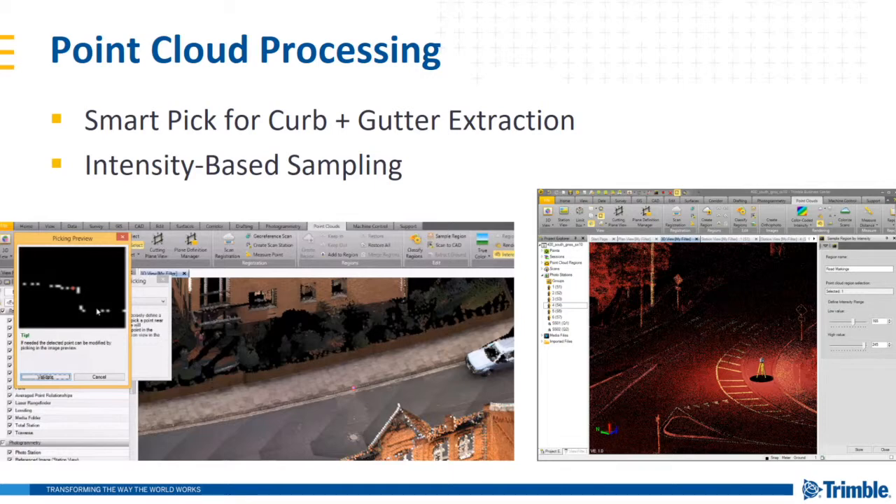This Smart Pick tool is included in the Edit Line String, Create Polygon, and Create Points commands, and has been enhanced as a picking tool to roughly pick a scan point near a curb or gutter and have the software automatically compute the best face of curb or gutter flow line point.